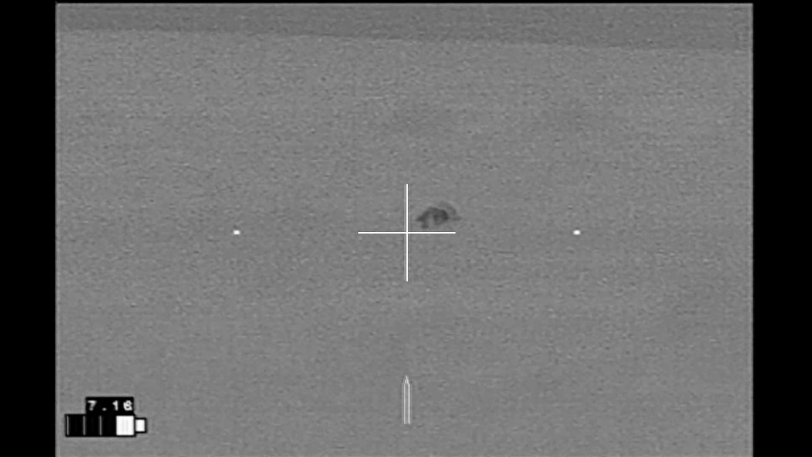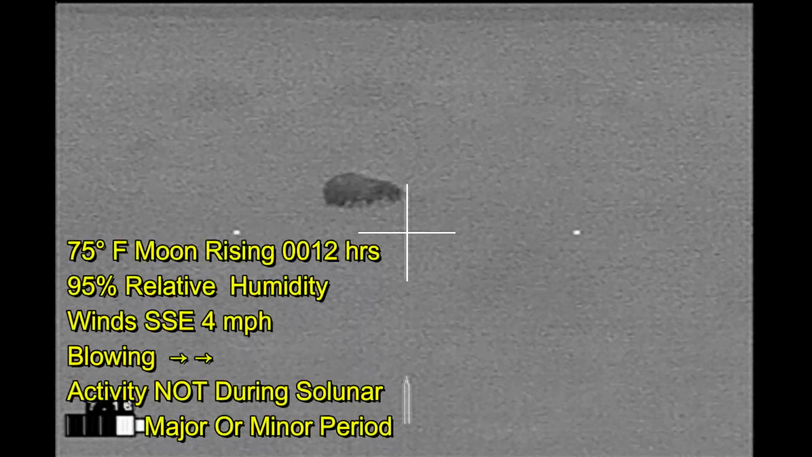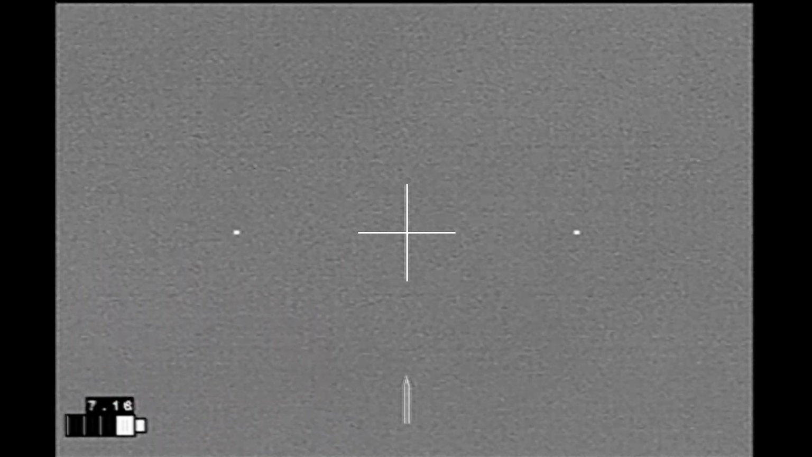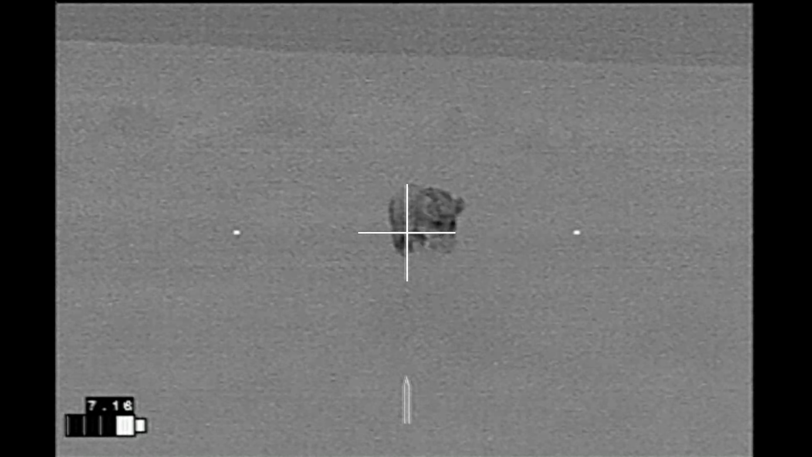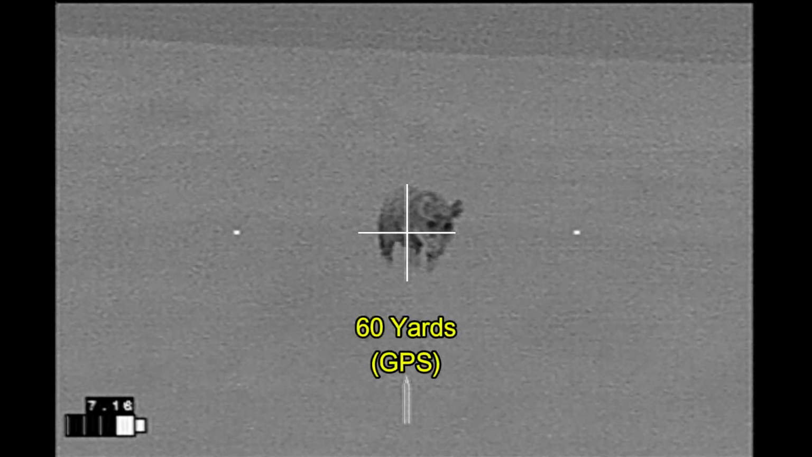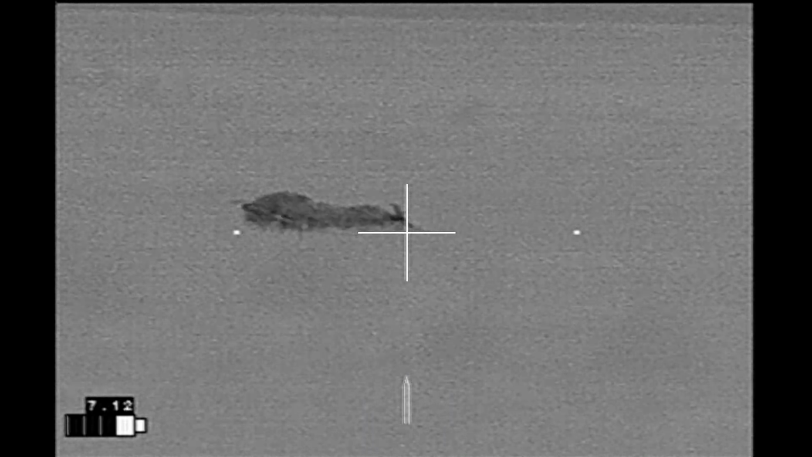As we were picking up our gear, Ben spotted this hog coming out of the woods downwind of us, so we circled around, coming in crosswind from him. As he was headed our way and there was a bright moon out, we decided just to stay in place and wait for him to come our direction. Alright, here we go. 3, 2, 1. And down he goes.